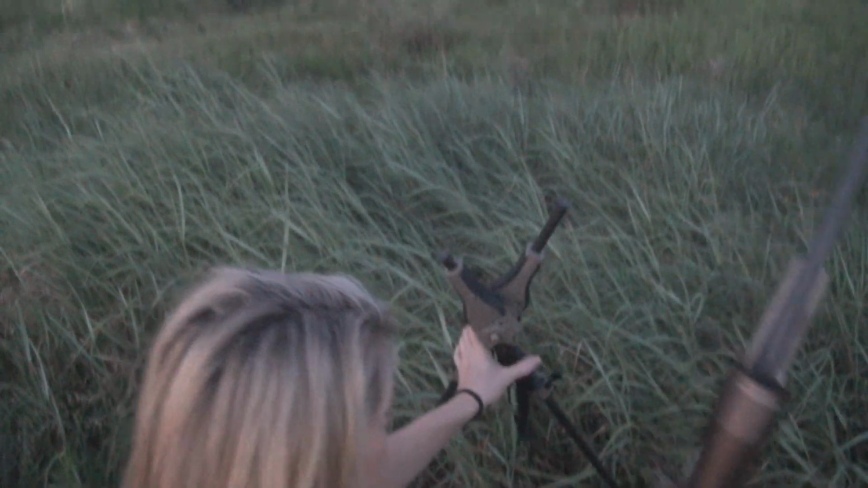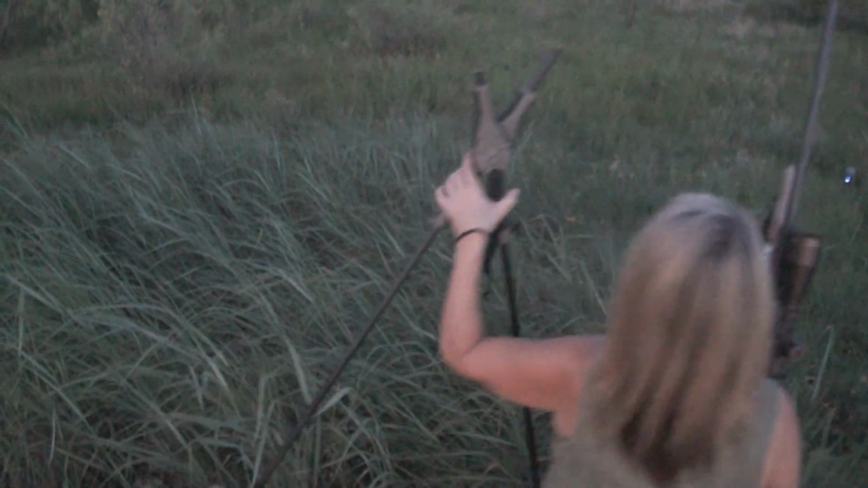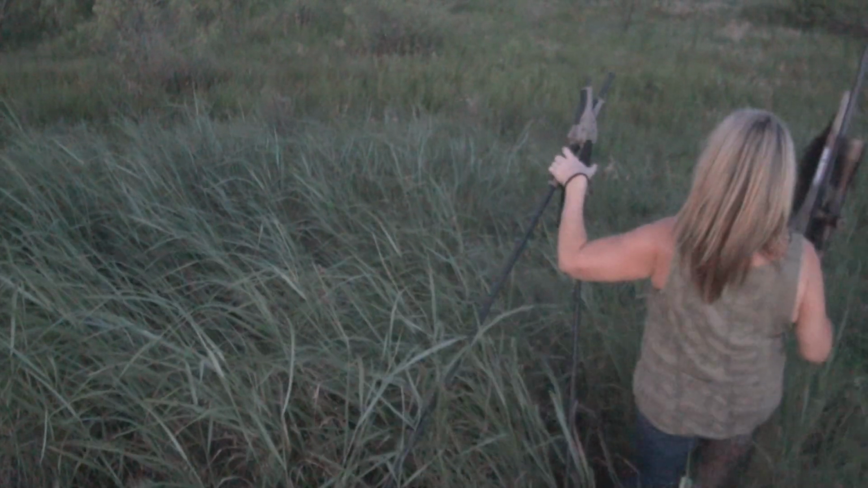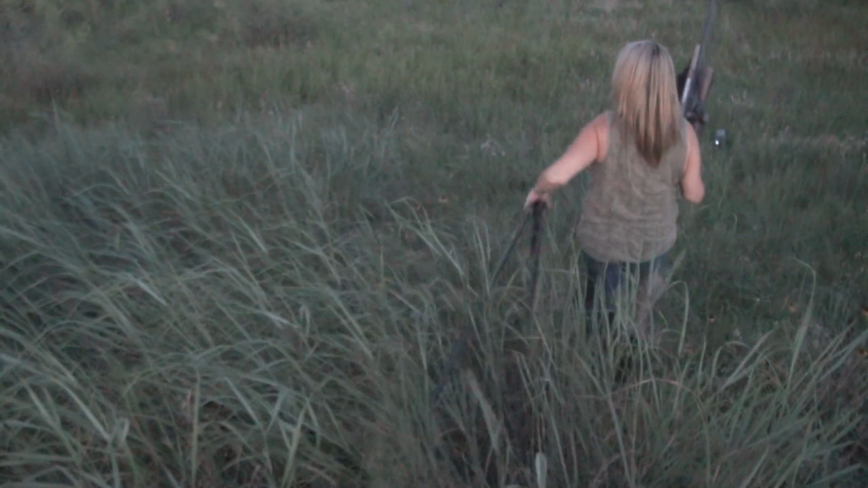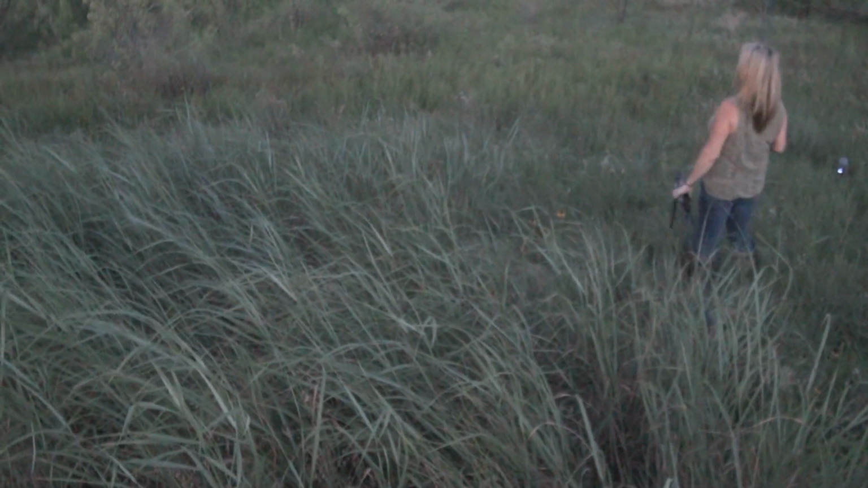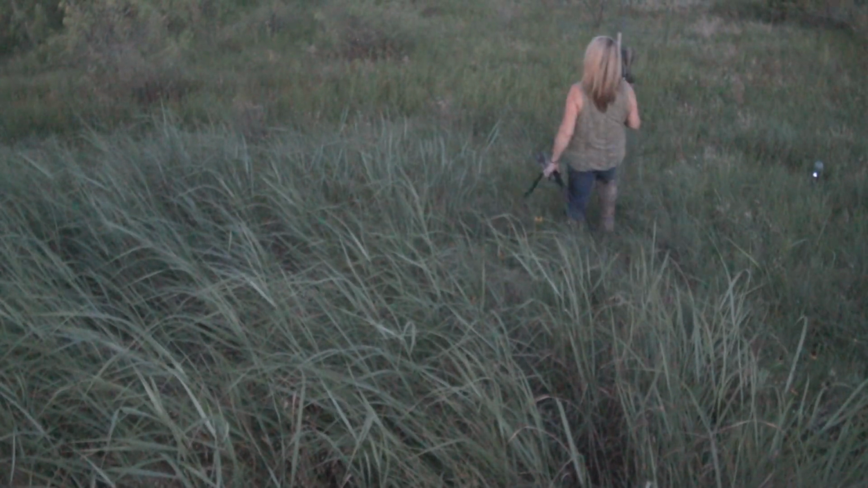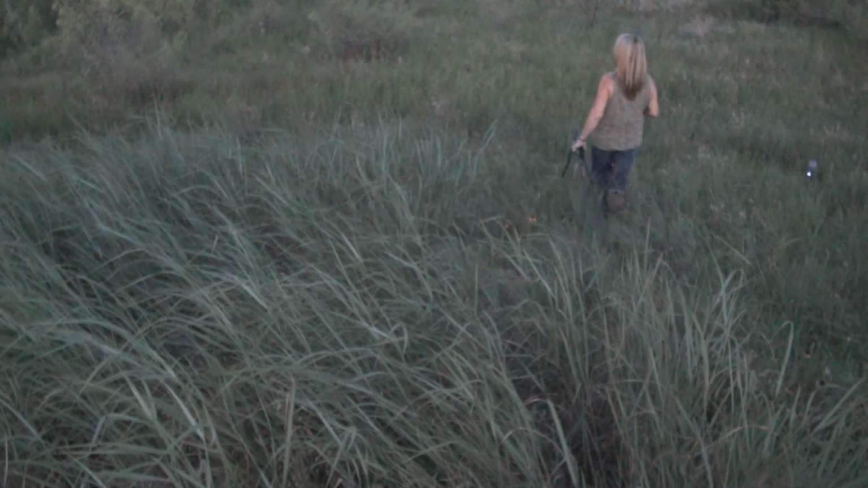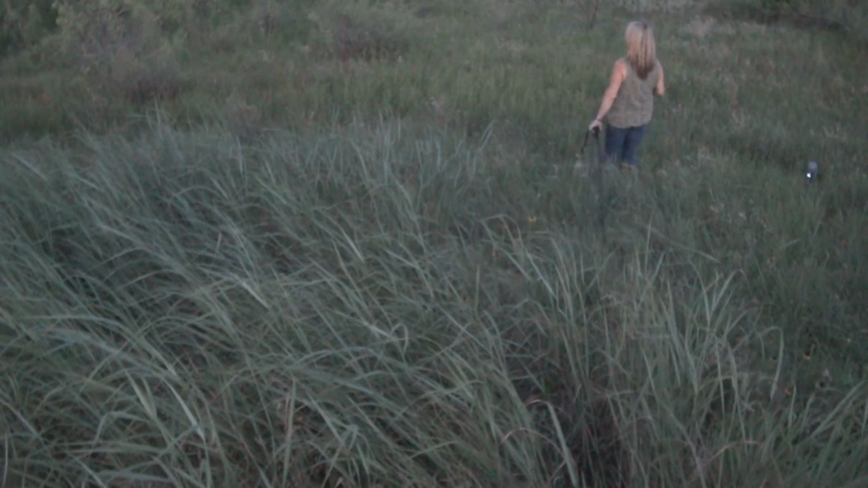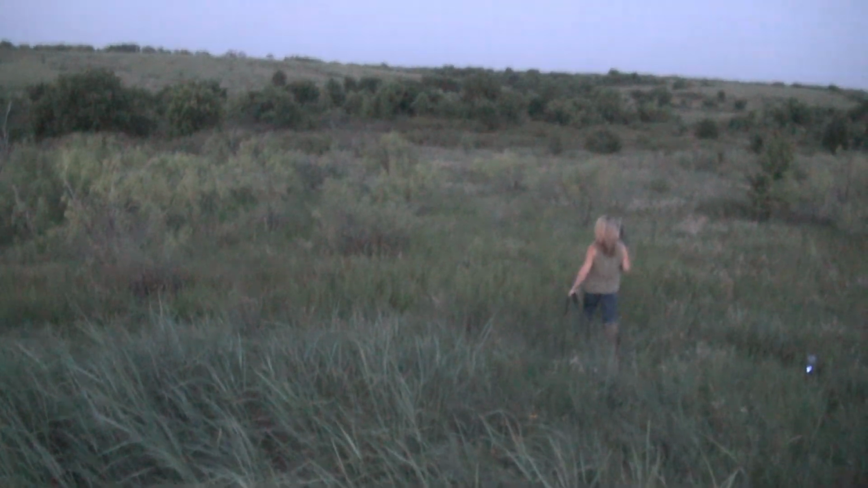Gotta figure out about where it went in. I know about where it went in. When we get down there, it's gonna look different. Yeah, I heard it crash. See that concave spot in the plum thicket right there? To your right, more to your right. To the right of the mesquites in front of you. Yeah, that's where it ran in. So like straight down in front of me? Almost, yes.